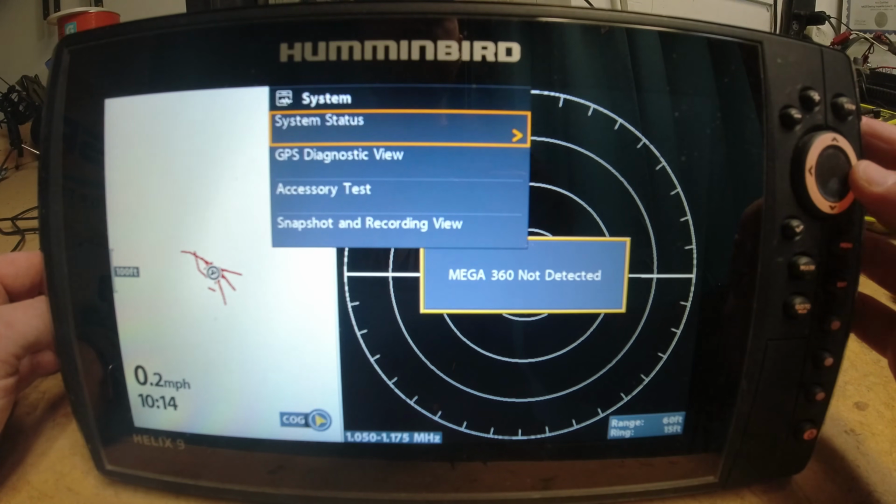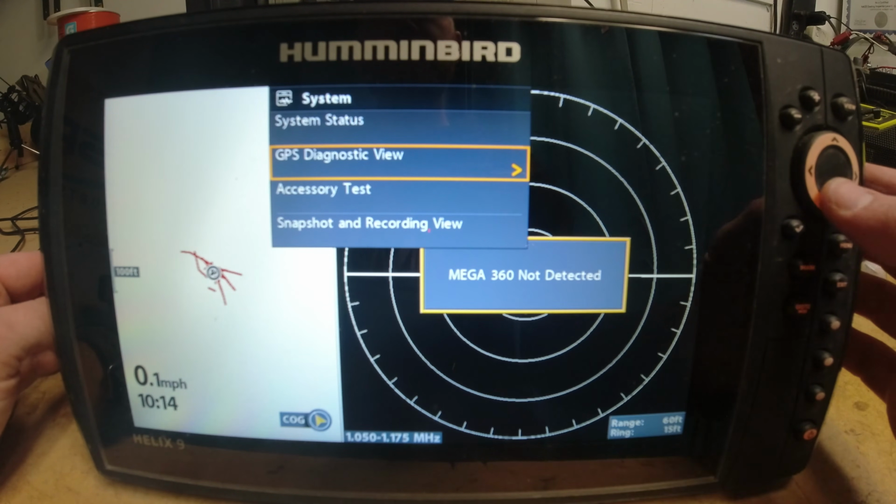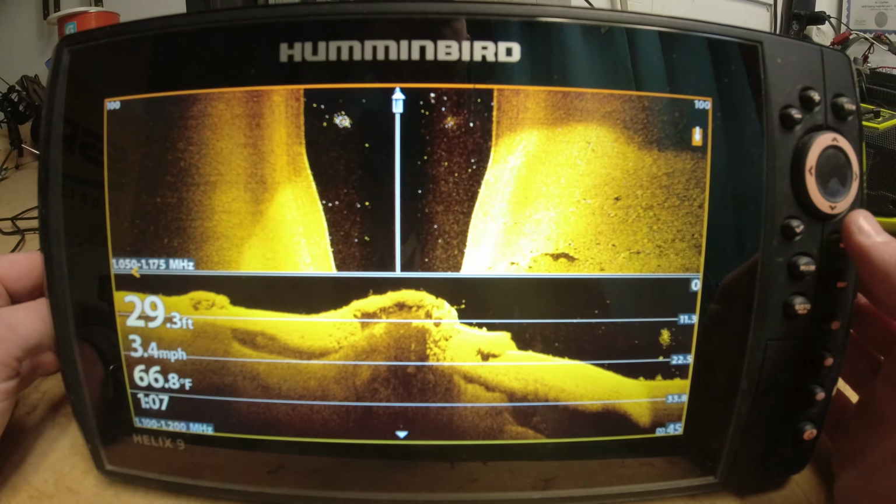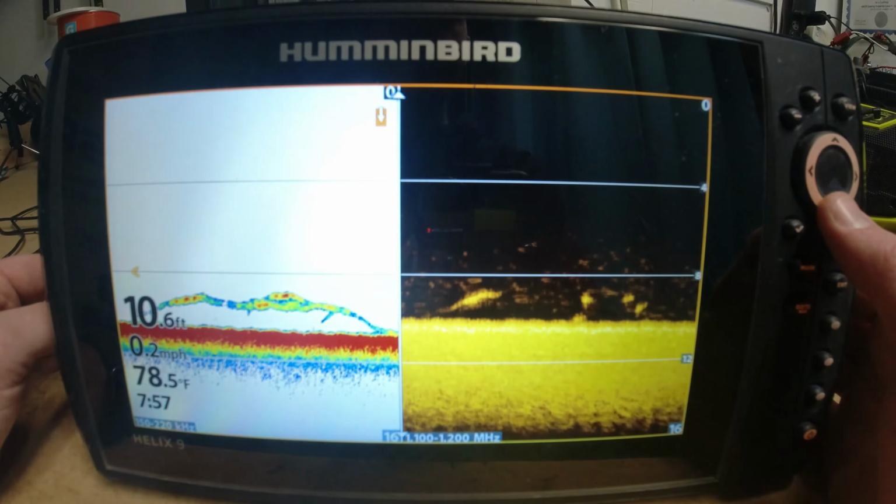And then you also have some other options. Diagnostic view, this is for your GPS. You've got accessory test. And then your snapshot and recording view is where if you have taken screenshots, then you can view those through here.